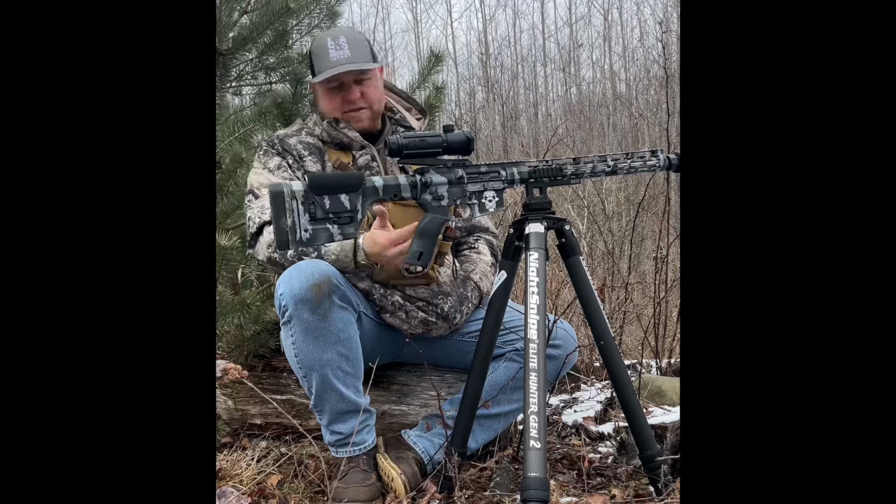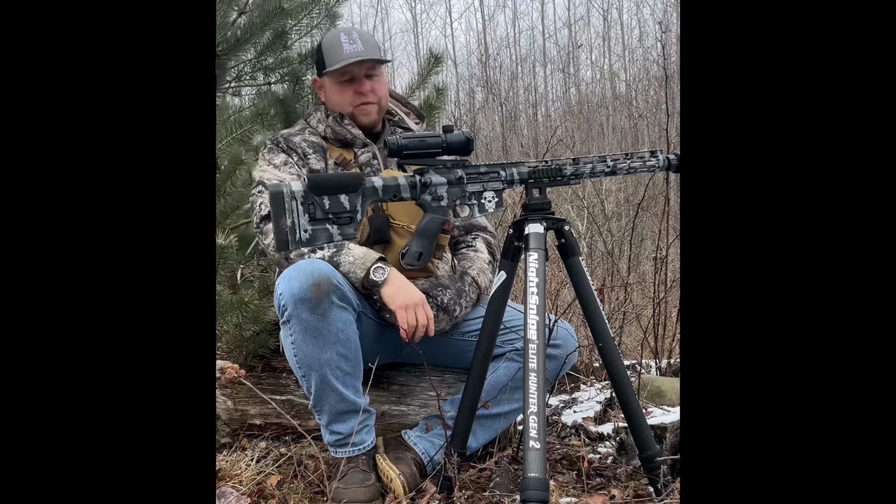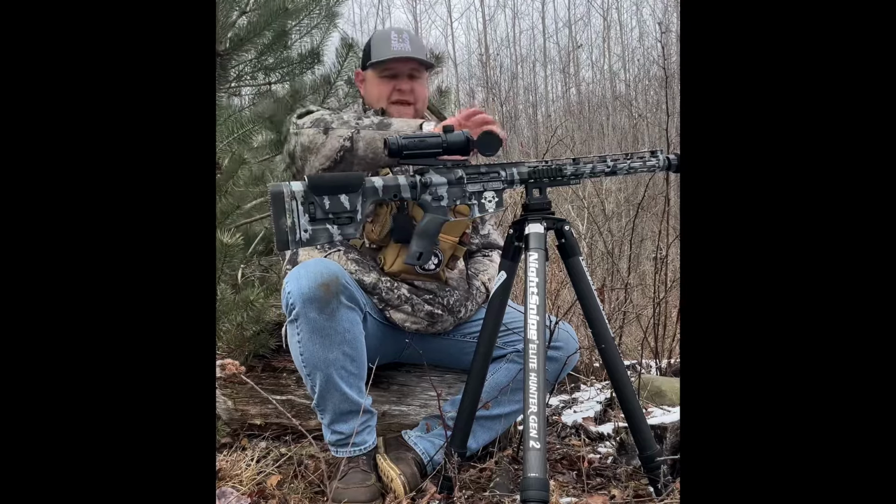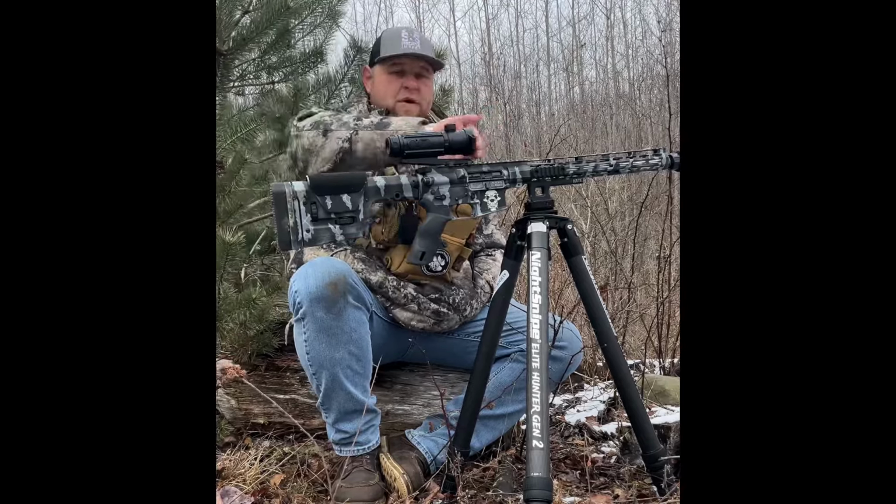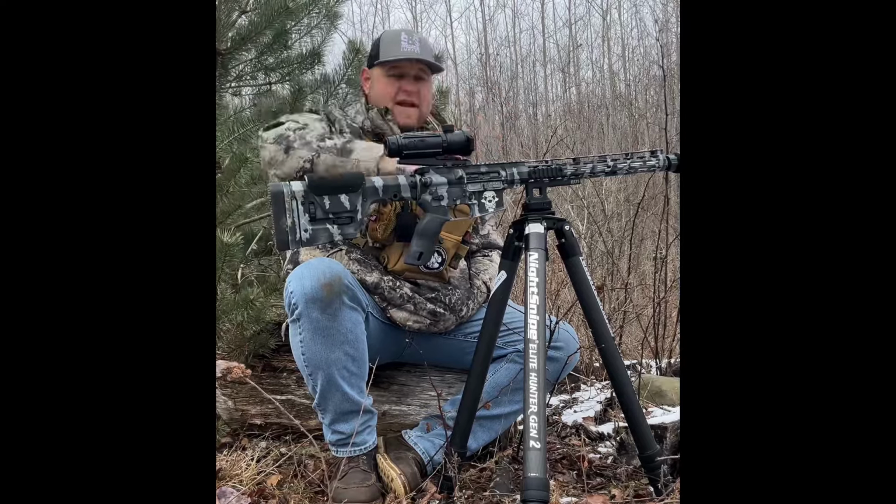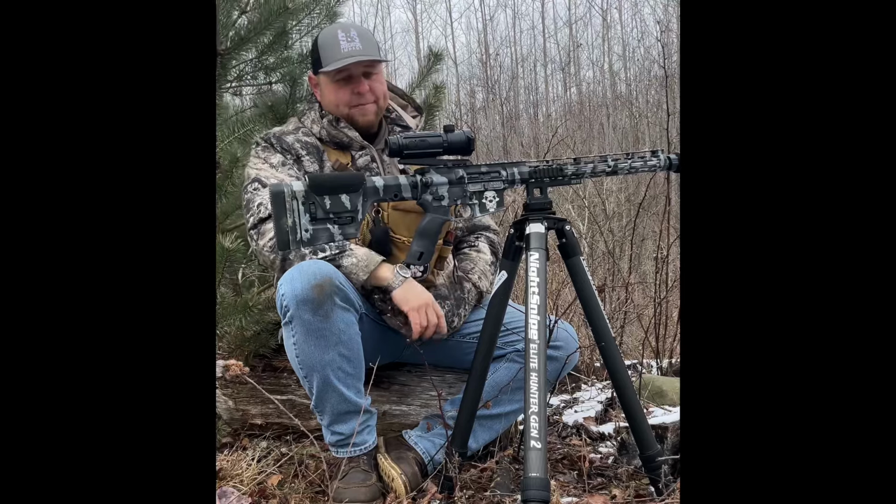In case something happens, the gun slips off the tripod for some stupid reason, or you're putting it in a case, and you don't want to damage that. That front screen is everything in an optic, and you want to keep it protected at all costs. So it's a nice rugged design on the optic itself.